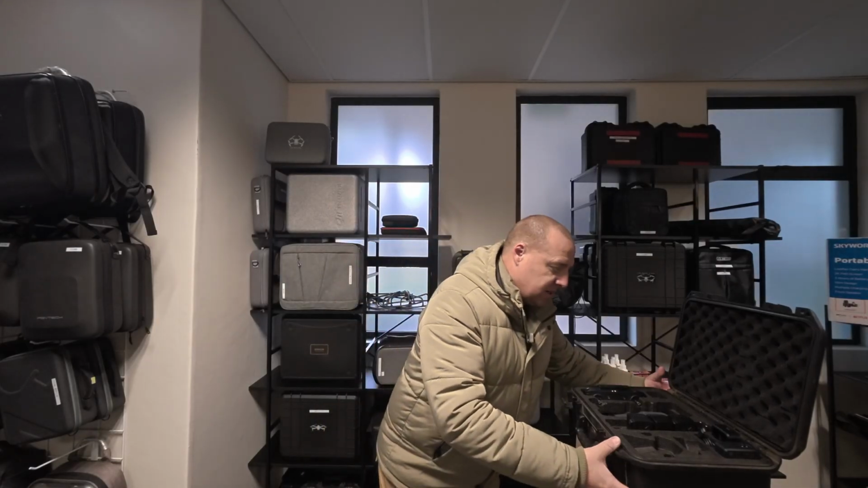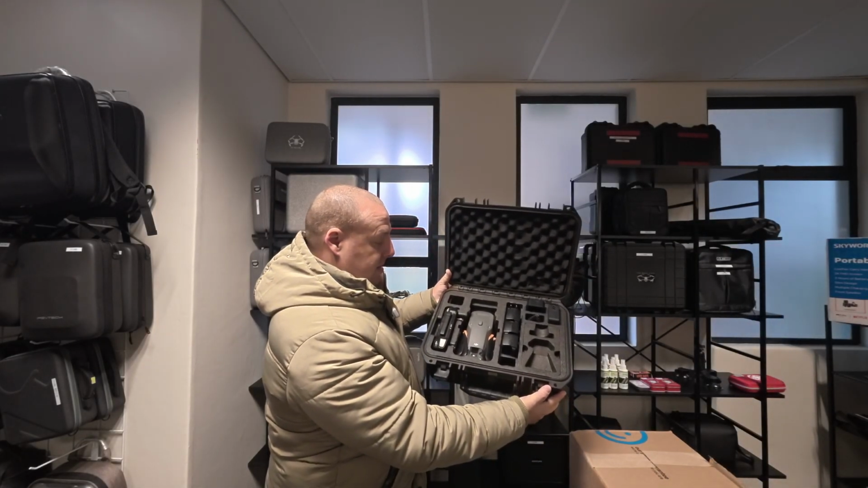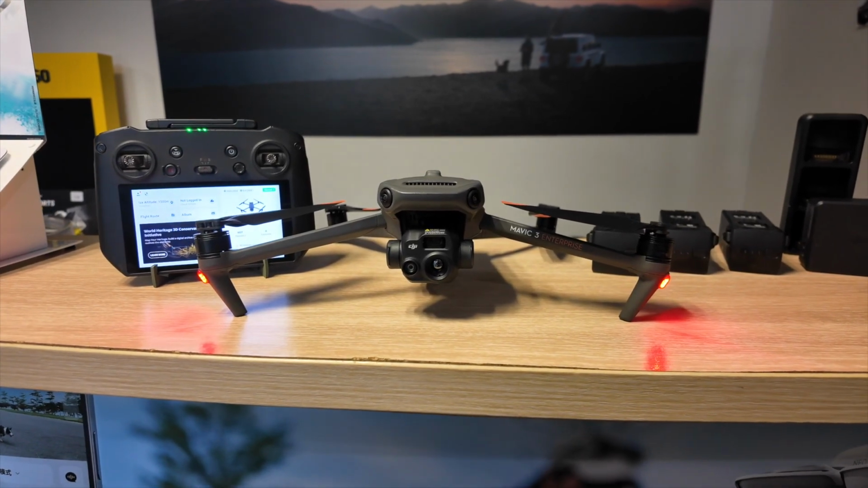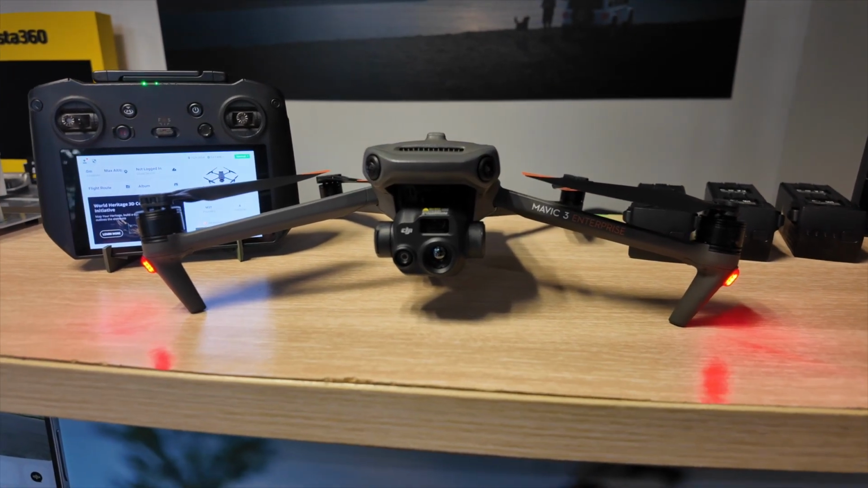So today we've got the Mavic 3 thermal. It comes in a nice hard case like this. This particular unit at the moment has got a couple of extra batteries. We've got a charging hub, the charging brick, and the controller itself. Now let me take you through this just so you can quickly see.